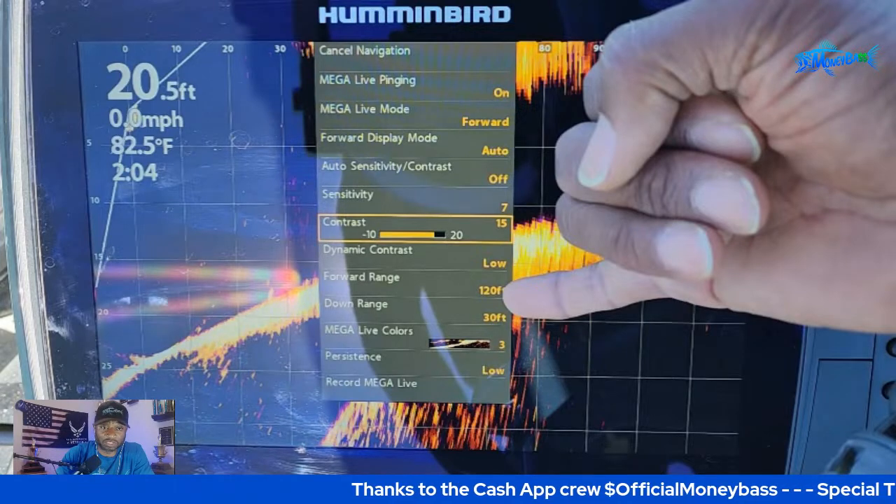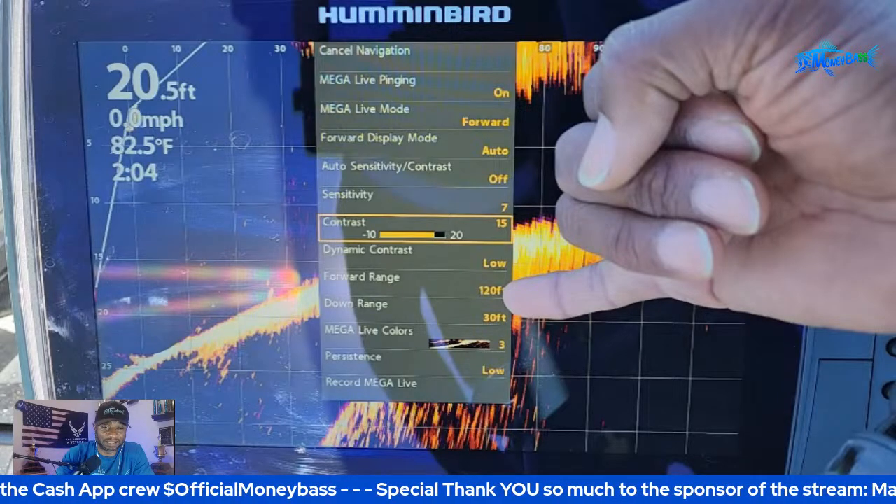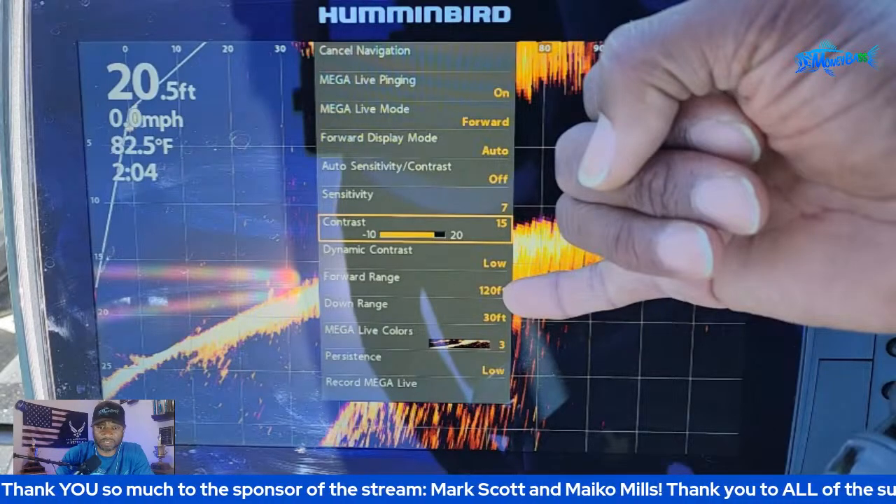So I was just looking on here to see if it showed the degrees, and I don't see that on here. This may have been before my upgrade, but it's just some information in here that I wanted you guys to be able to see. So let's just go ahead and finish taking a look at it.